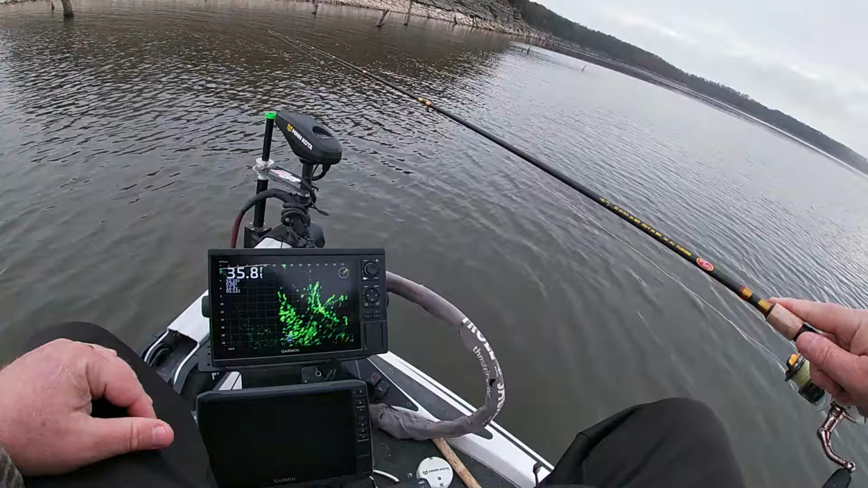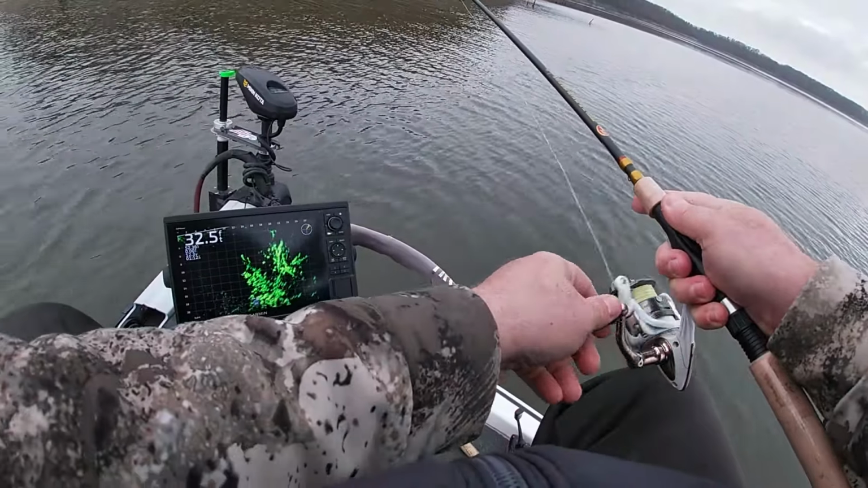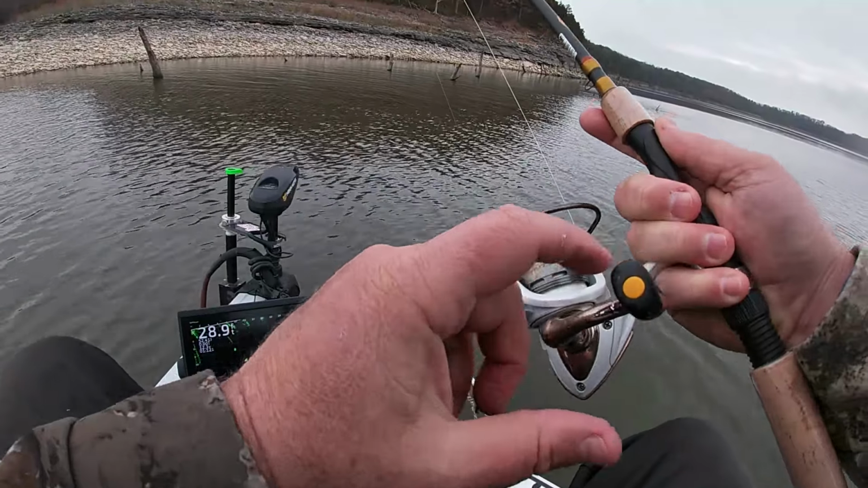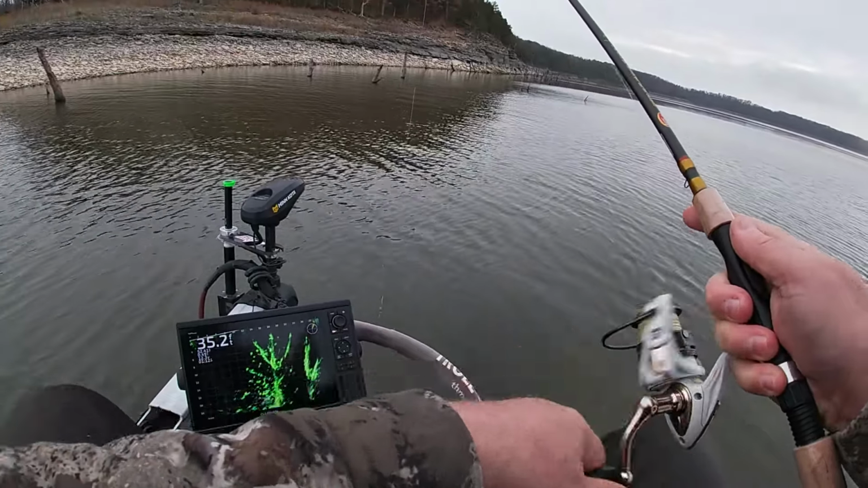Today's equipment, we got the 7.6 one-piece Edgar rod, new for this year, pretty awesome rod. Got the Ardent Arrow spinning reel. It's a 1,000 size.